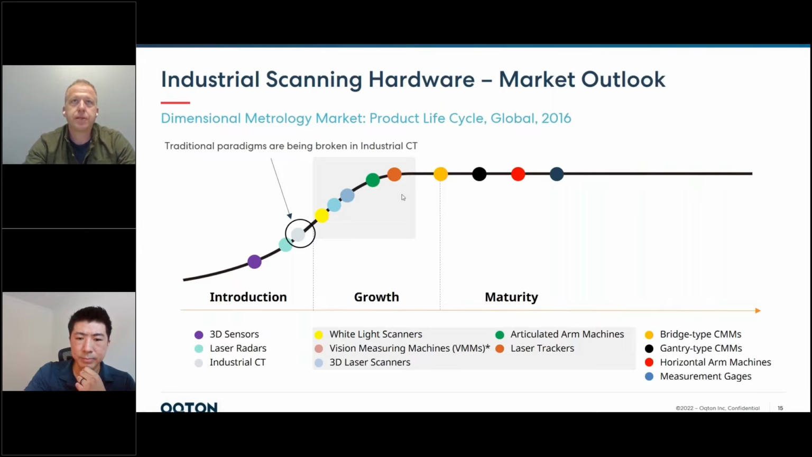Yeah, so you're seeing definitely in this growth stage, structured light scanners are getting better and better. Vision machines are becoming a little bit better and better. They're starting to get pretty mature, but getting multi-sensor enabled, lower cost points, becoming more capable. Arms and laser trackers are getting pretty topped out, at least from my totally impartial 3D Systems perspective.